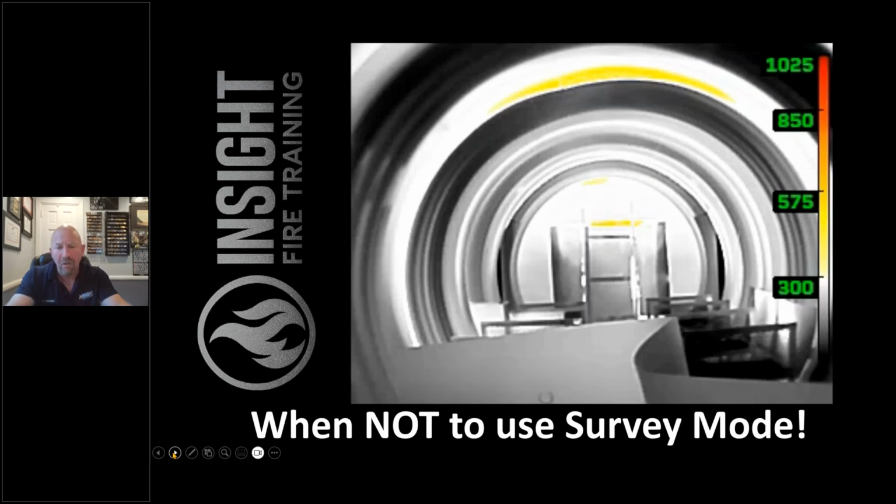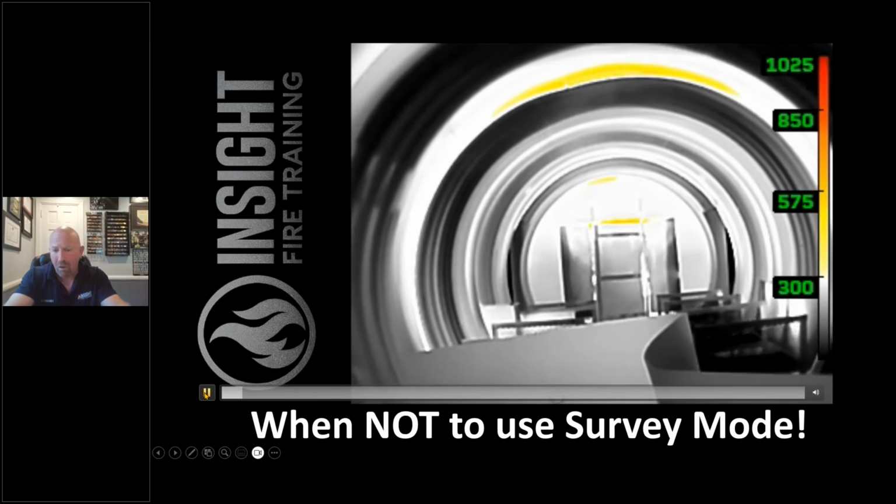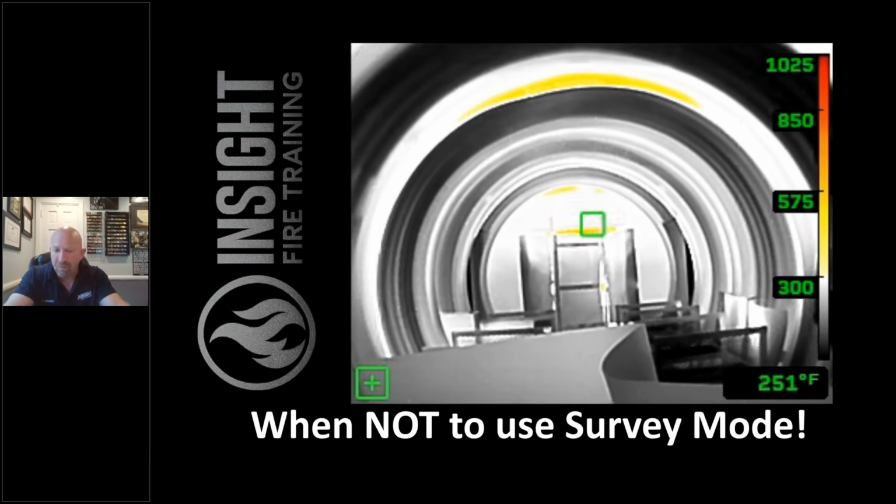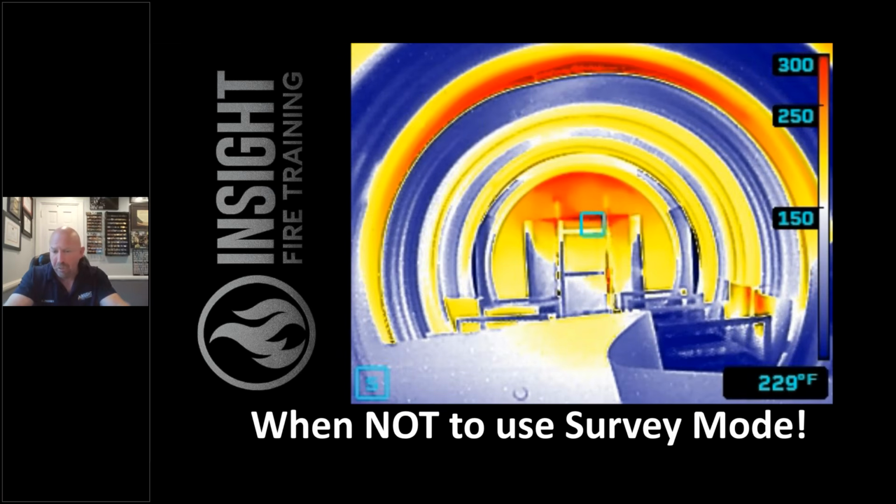Someone will be upset. Look at this ARF training prop where I used to work when I was at the airport, and notice how much heat signature is visible, just residual, after we have turned off the gas burners. We're going to switch it to survey mode, and the gas burners or ignition pilots are off. I want you to see how much heat's still left in this fuselage prop, basically to mimic a C-130. That's pretty warm, but that's residual heat.